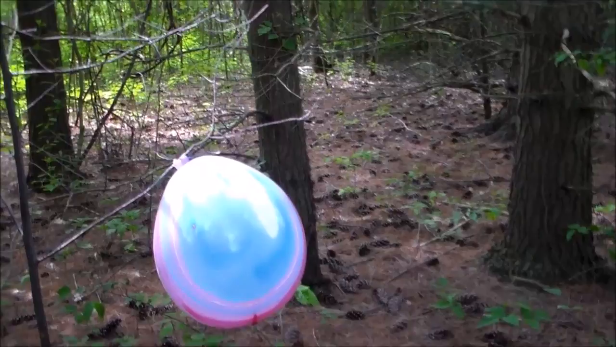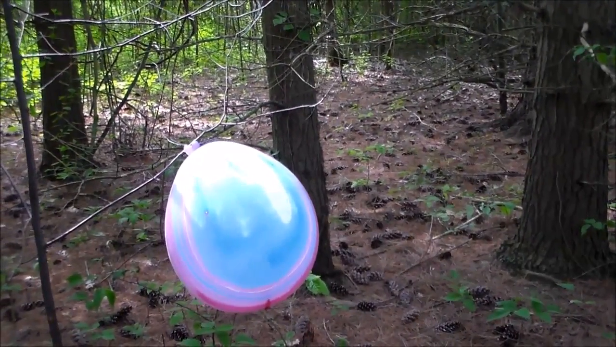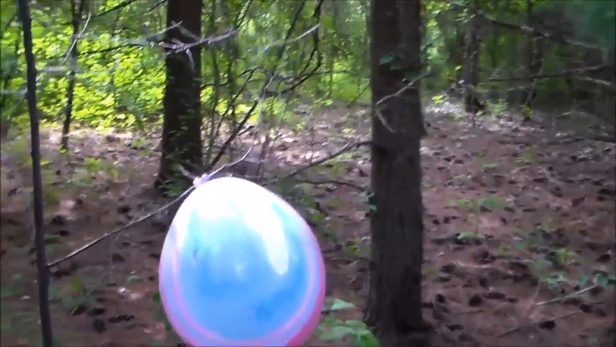It's quiet. It's a nice soft light. Maybe it'll pique their curiosity and bring something in to check it out. I also put the peanut butter here. Hey, come check out the balloon and have a freaking snack. So we'll see what's happening.